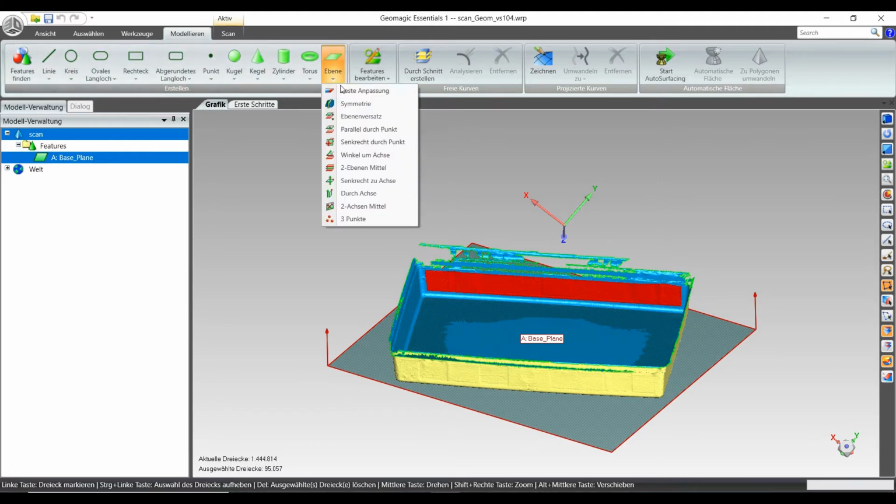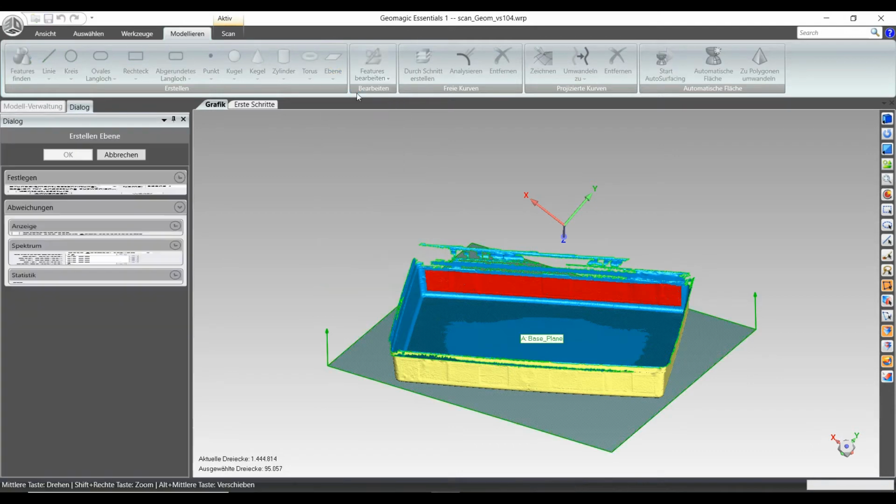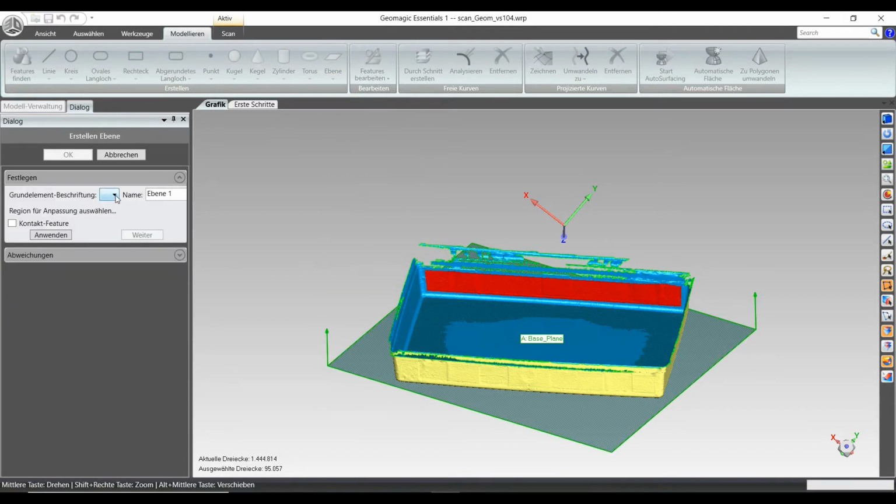And here we're doing the same. We are going to do a best fit. The surface I'm going to create is not for me a base plane or something that I will directly use for the alignment, because it is inclined because of the draft compared to the base plane.